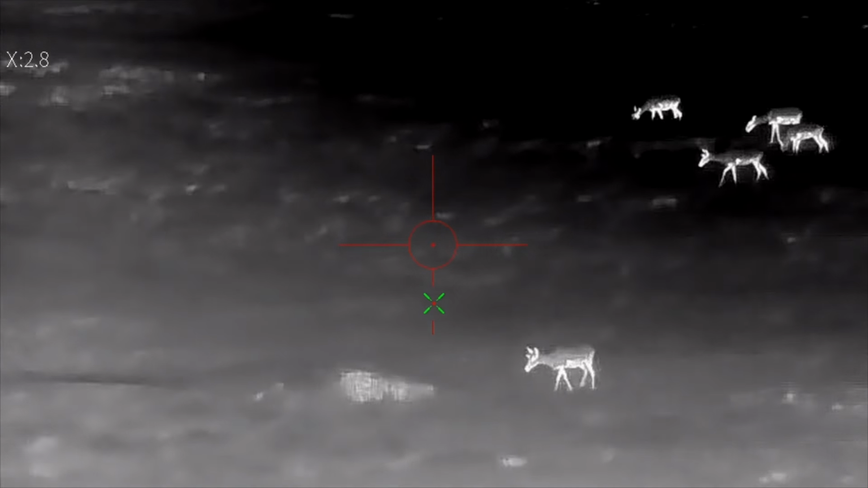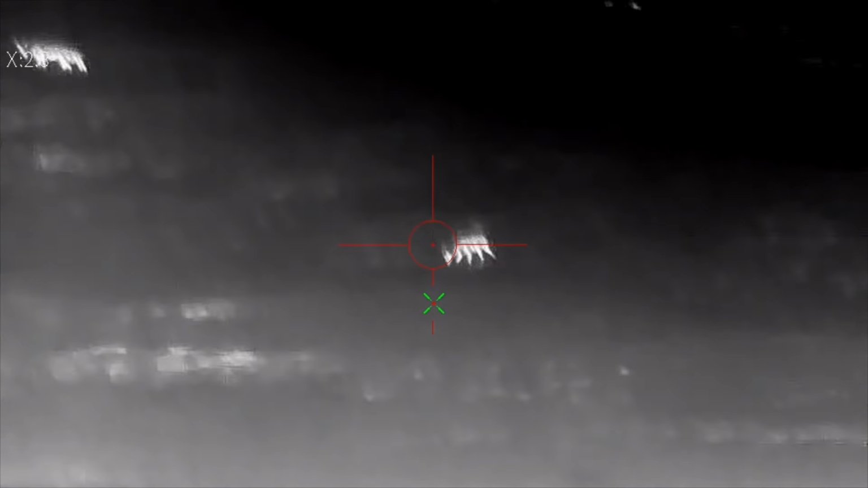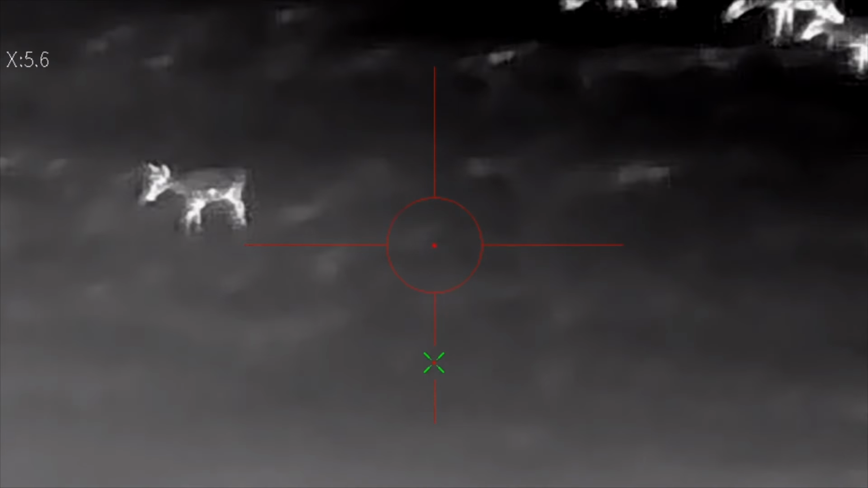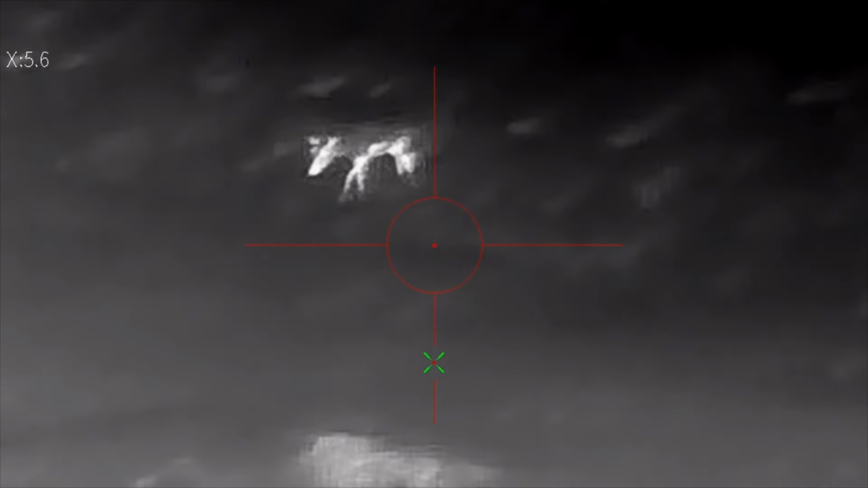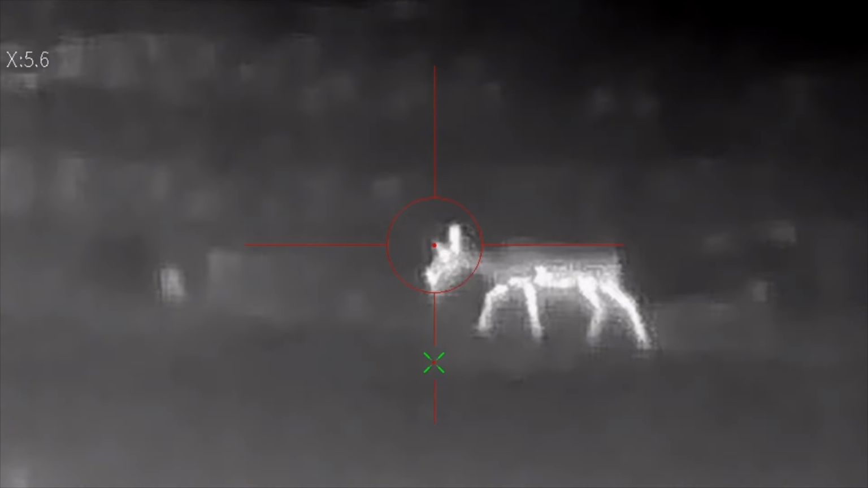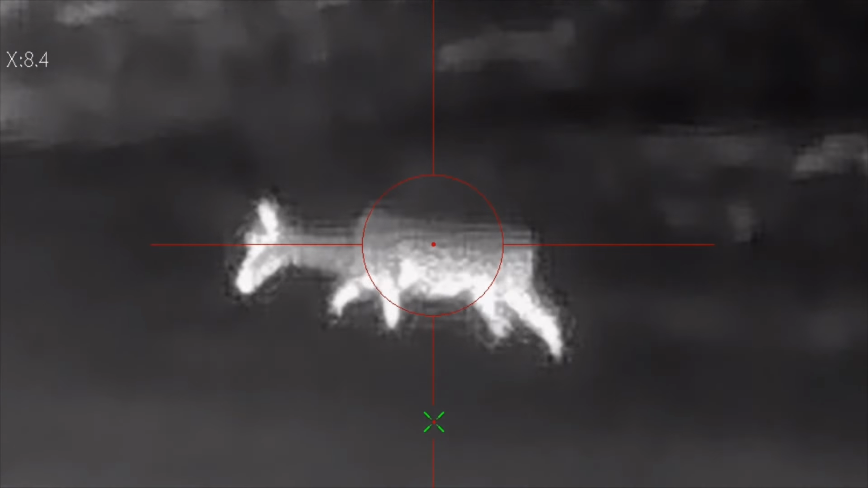Okay, so what we're looking at here is the bunch of antelope in my backyard. Now, this is my first time taking this sight out. It is not mounted to a rifle here. So as you can see, we're just kind of looking at it. Looks like it's about 5 power according to this footage, and there you can see pretty clear. I could get a nice shot on that antelope right there if I wanted to.